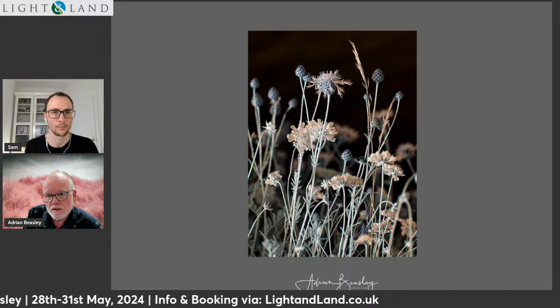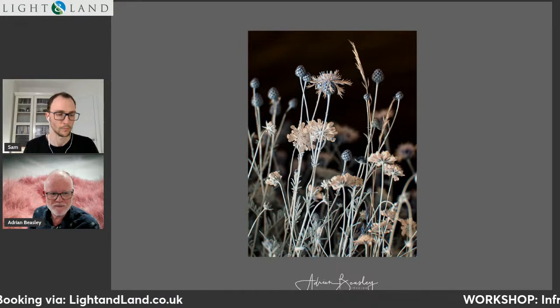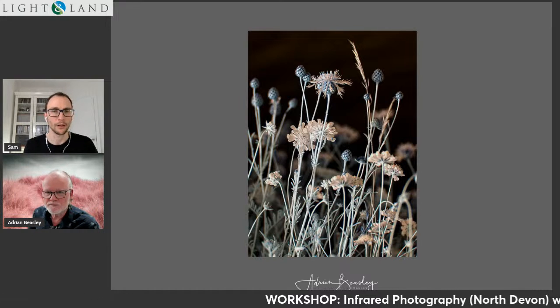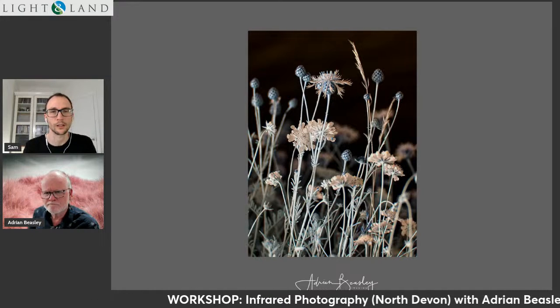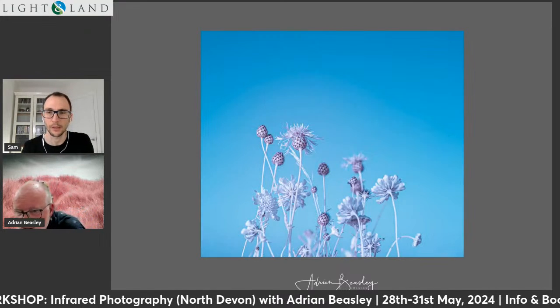And there's a good example here. I think the way wild flowers and so on are rendered can be really beautiful. Yeah, I think that black background just makes them pop out, don't they? That's kind of like a studio shot. A studio still life is what that shouts at me as well.